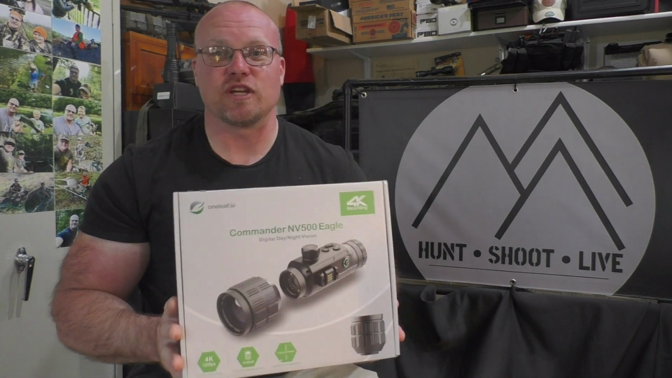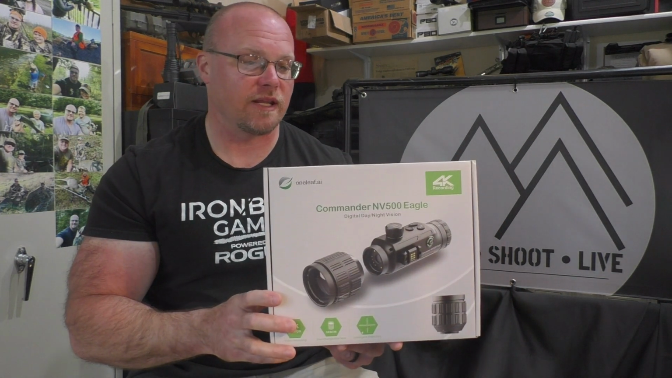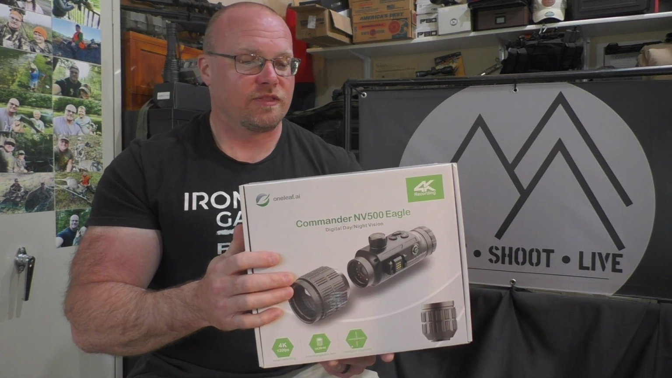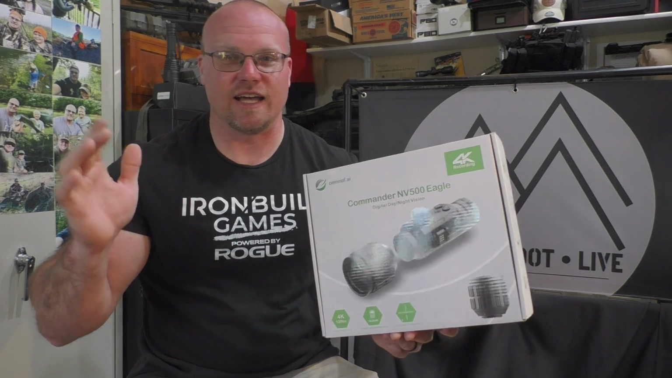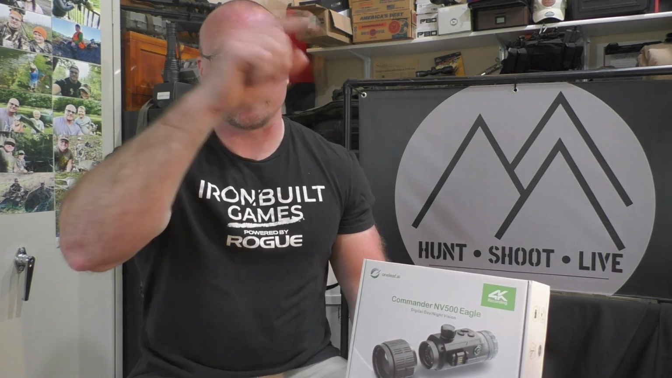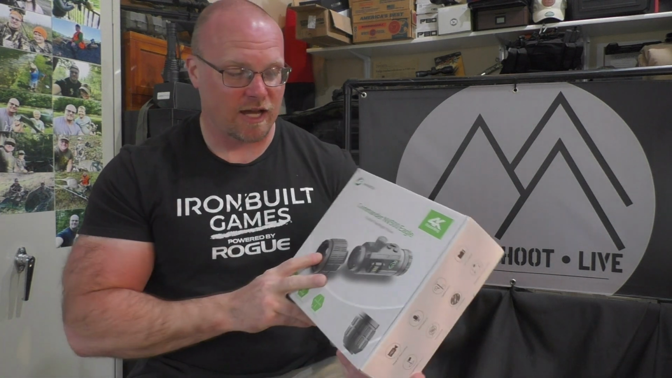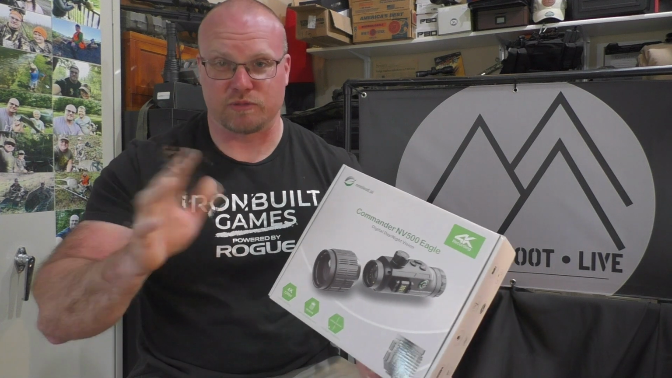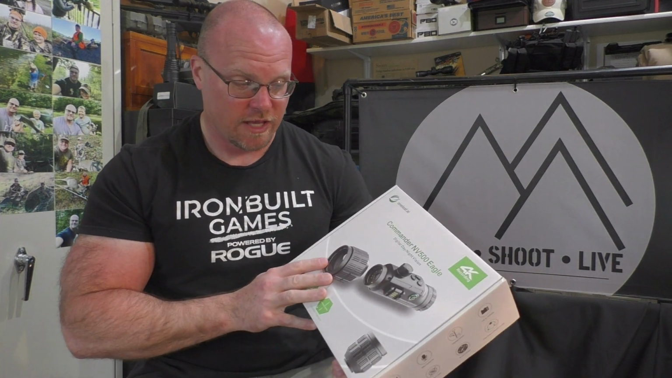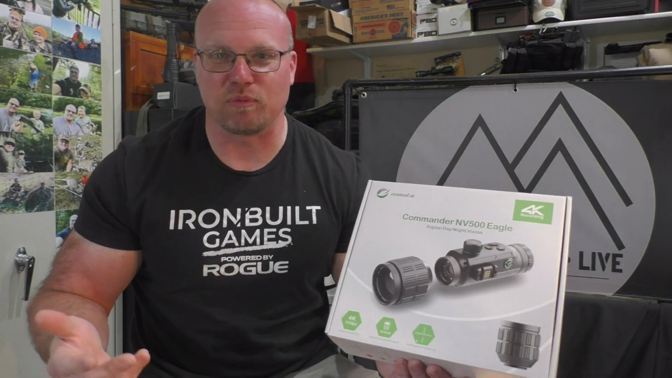And then I saw that they have done it again. The NV500. So there's two versions of this. I'll talk about the different versions in a minute. This is the NV500 Eagle. They've one-upped it again. They've taken the awesome features and all of the cool upgrades that they did from the 100 into the 400, and carried all of the cool stuff into the 500. They've made the design so much more compact, and then you've got various lens options with these things, and two options between just doing the 500 or the 500 Eagle. So blown away. Now I'm going to unbox this for you, but I have already had it out and I've been playing with it.